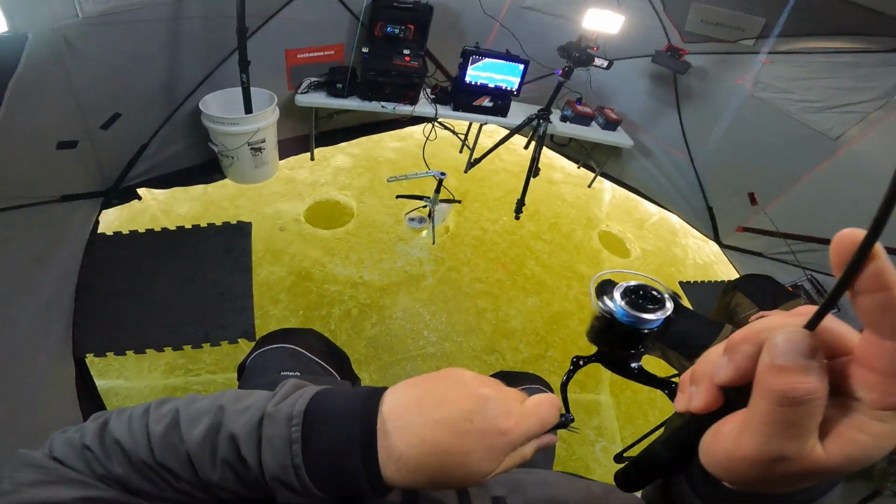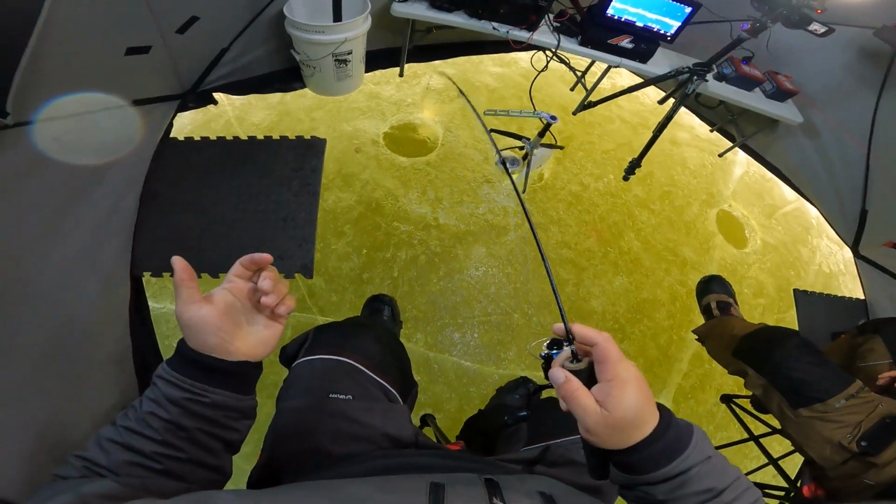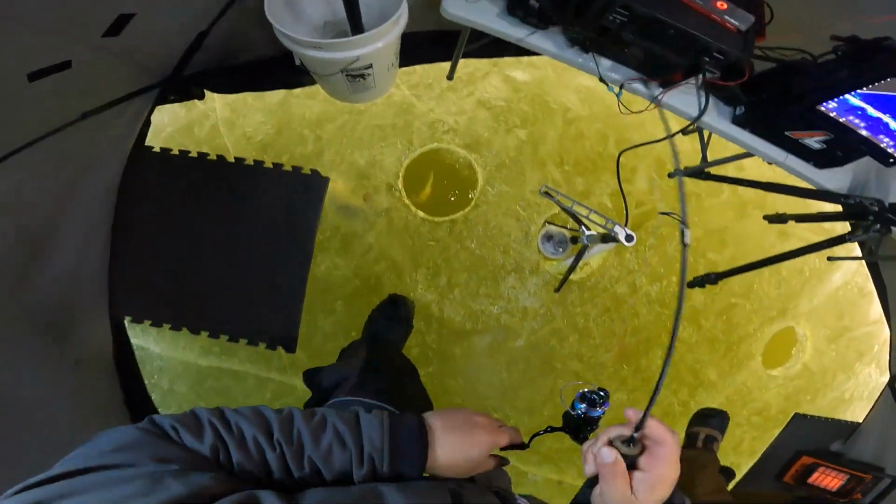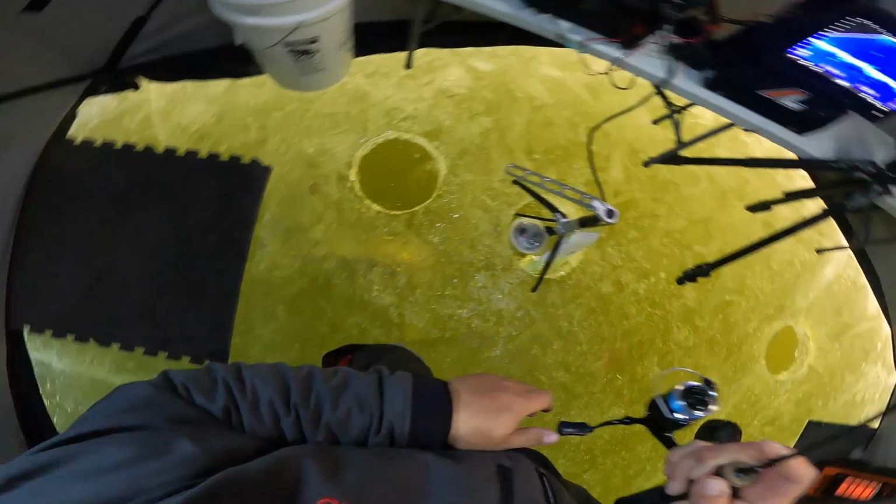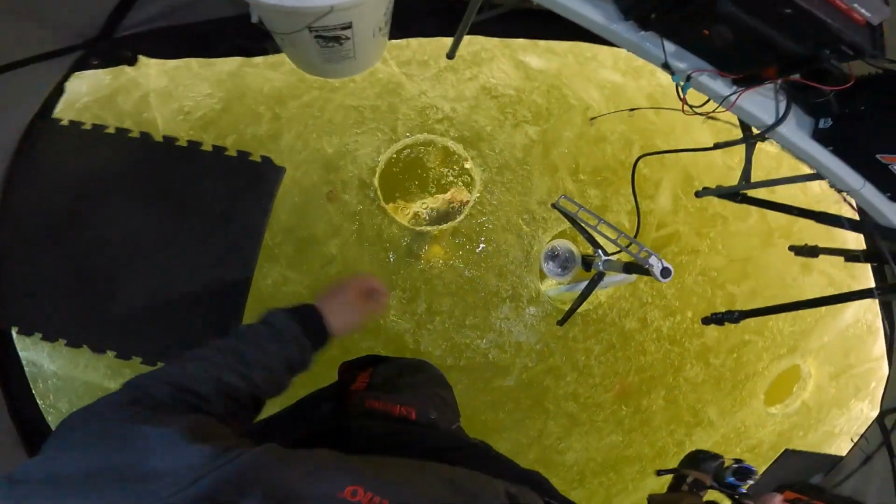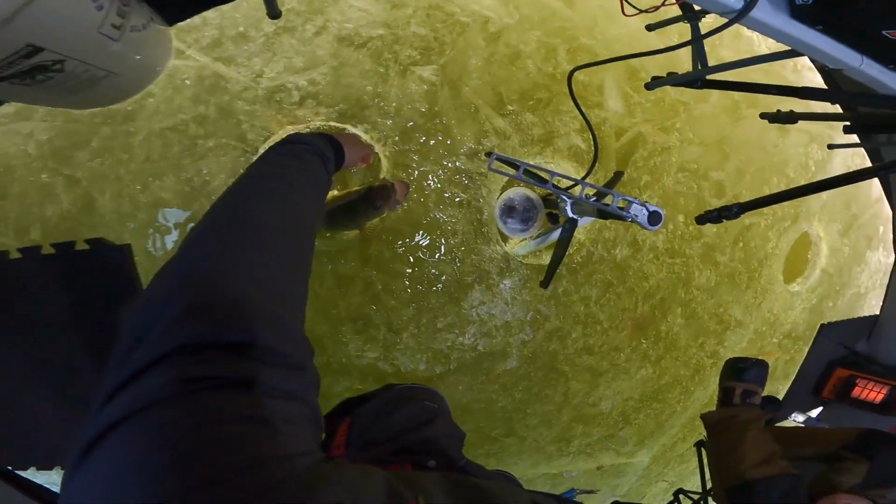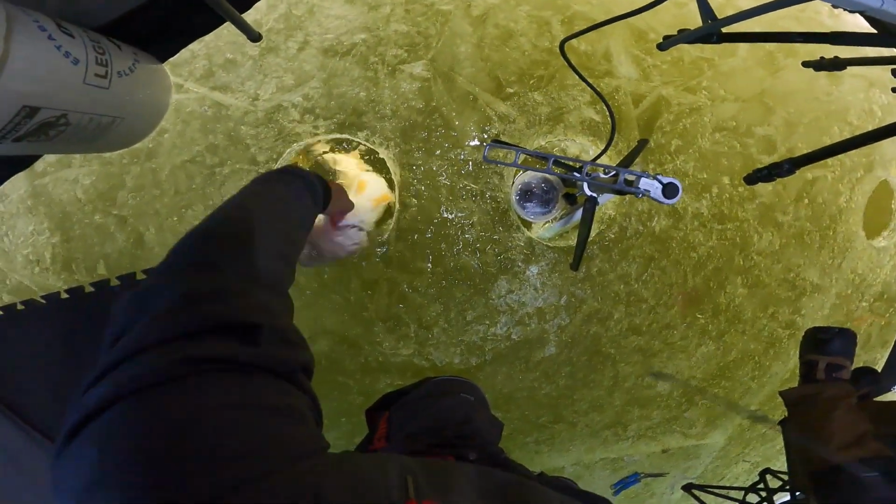How funny was that? I was on my left hand and I saw a fish just cruise straight in. How come I get the small ones? He's a blimp though. Man, they either come in and don't eat or they come in and just crush it. Just inhaled. Okay.